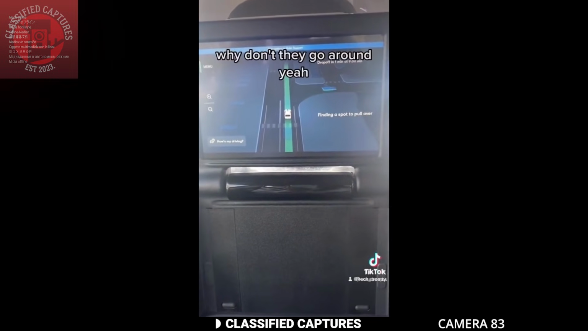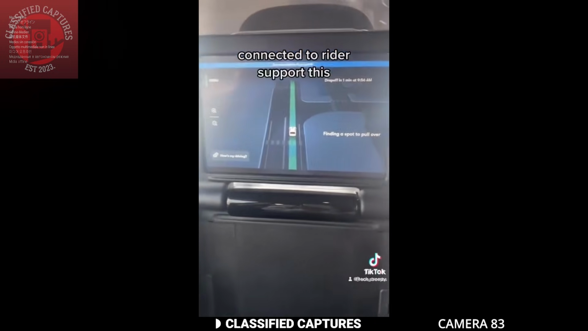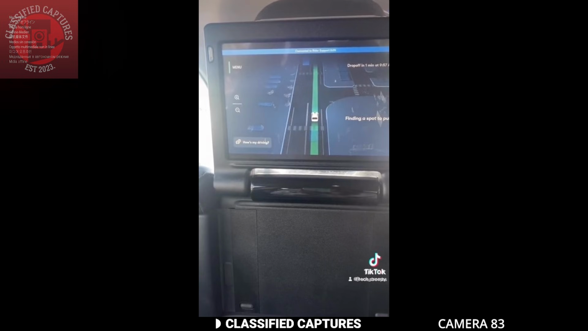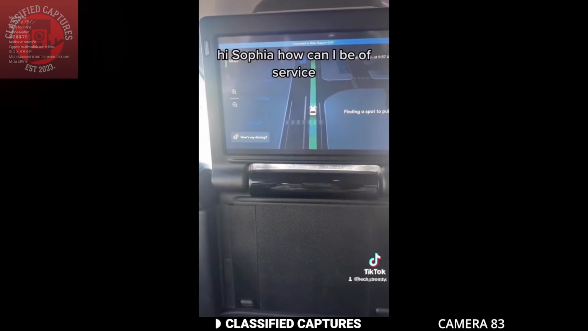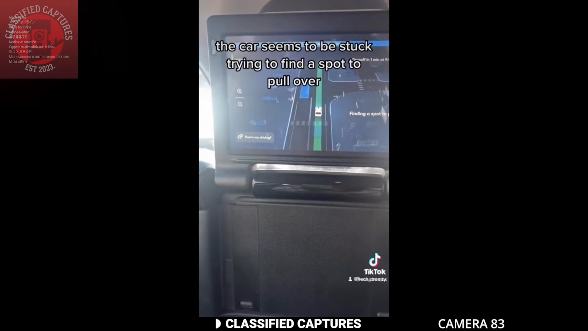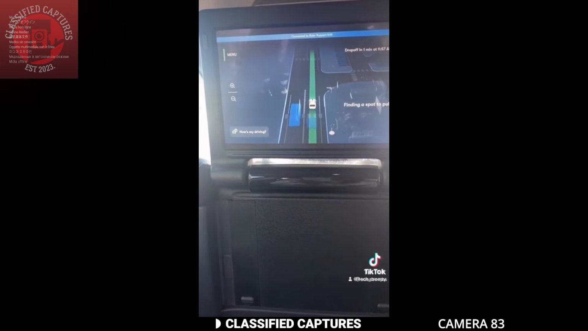Have you ever heard about driverless taxis? A passenger recently shared a nerve-wracking experience in one of these futuristic vehicles. According to her, the car unexpectedly stopped in the middle of the road, so she contacted customer support. While she was still on that call, the car suddenly started moving again.